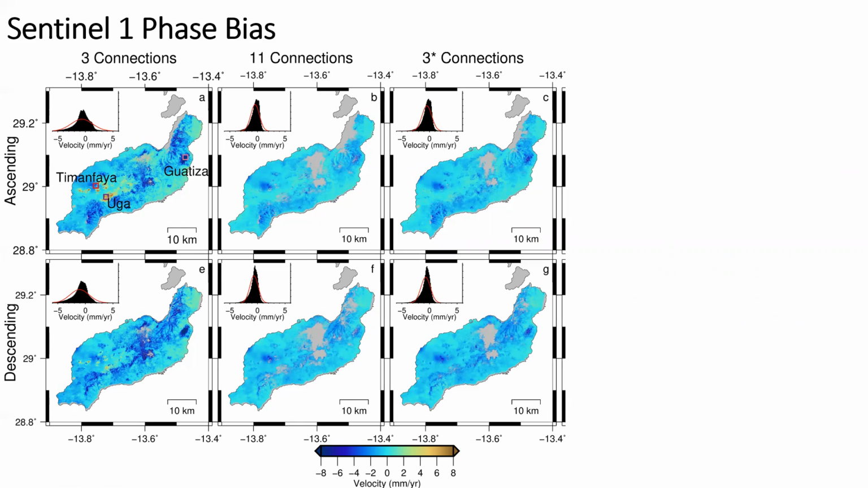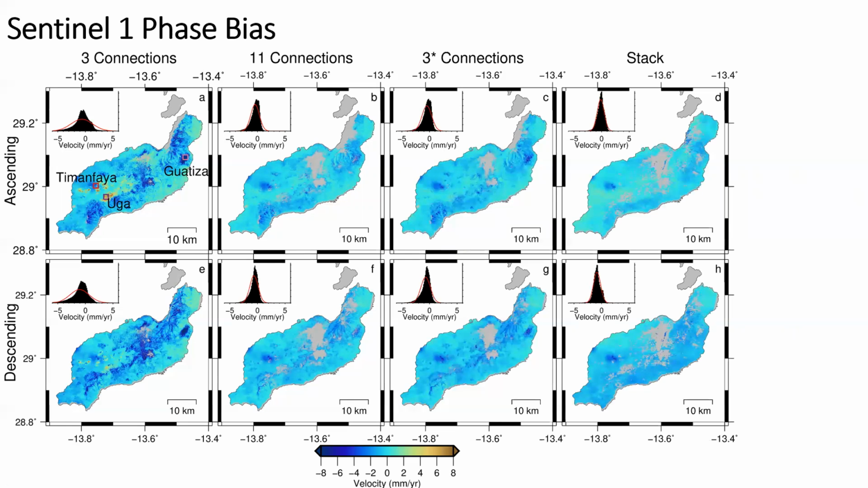Here we tested a different network again, this time made with 3 interferograms from each epoch, but increasing the average length of the interferograms from 13 days to 38 days. This didn't provide quite as good results as the 11 connection network, but it did have the advantage of using a lot less computational power and time to perform the inversion. Finally, as Lanzarote has really good coherence, we were able to make a stack of 1-year interferograms to compare with the velocity inversions.